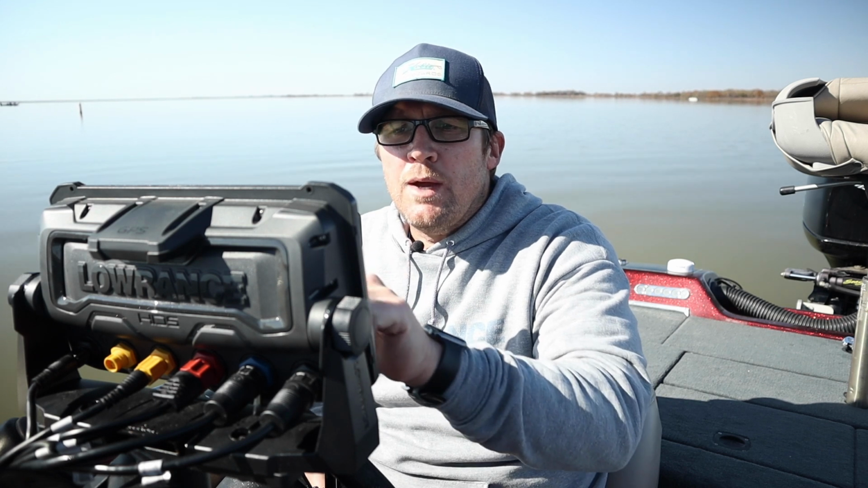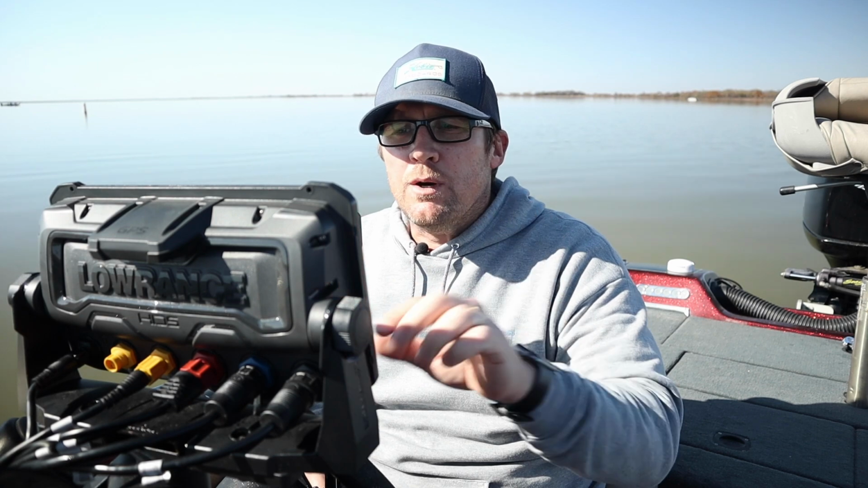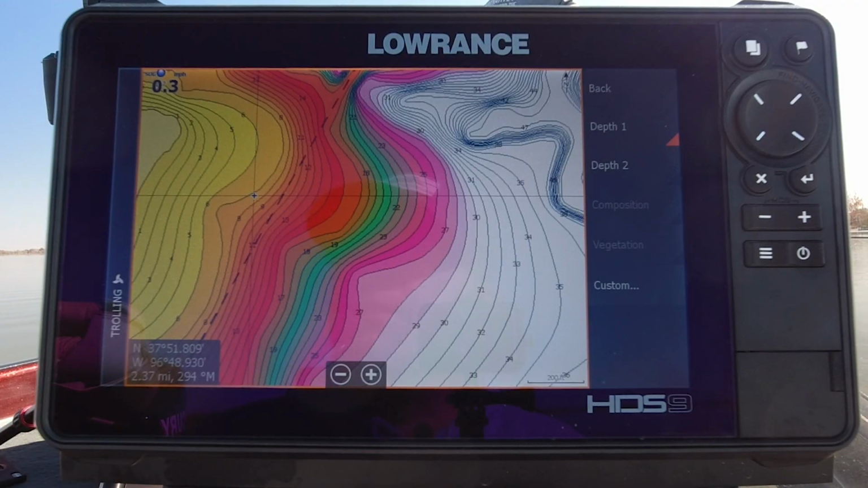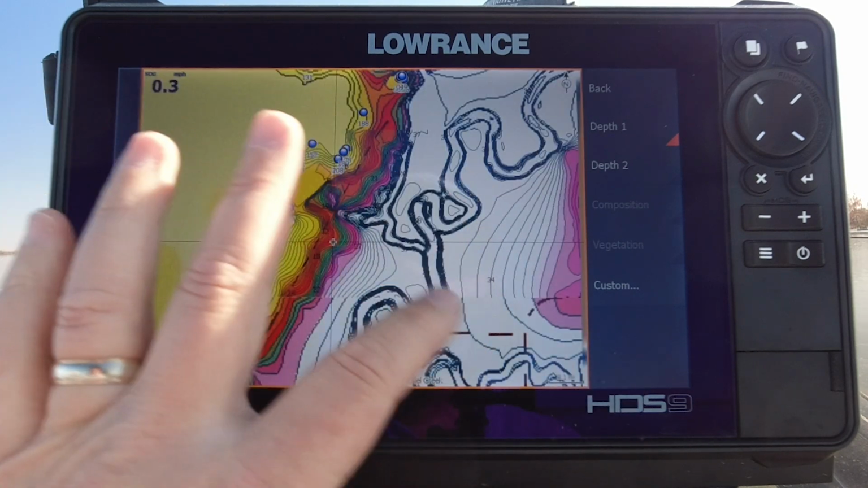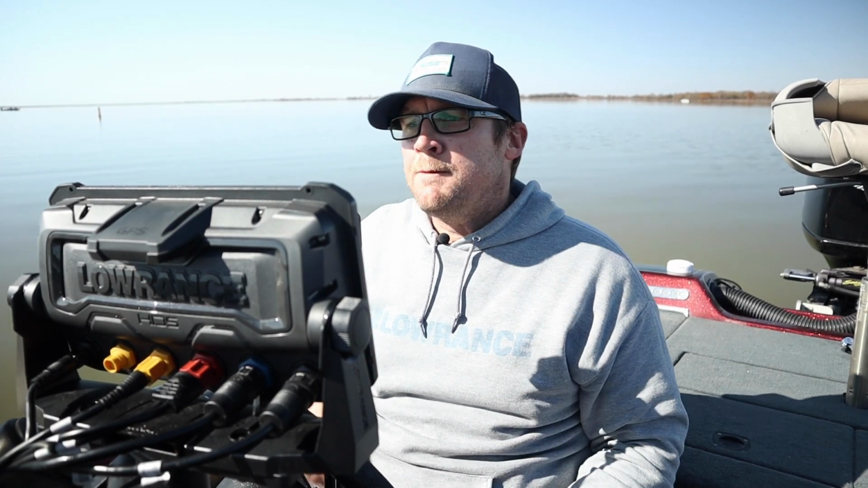We know as we go around the lake, any points that we're looking at, anywhere on the lake, we're looking for that red color. That's what we're going to focus in on. Now our whole lake is shaded this way, so it's going to make our time on the water more efficient to catch a fish that we want to in that depth range.